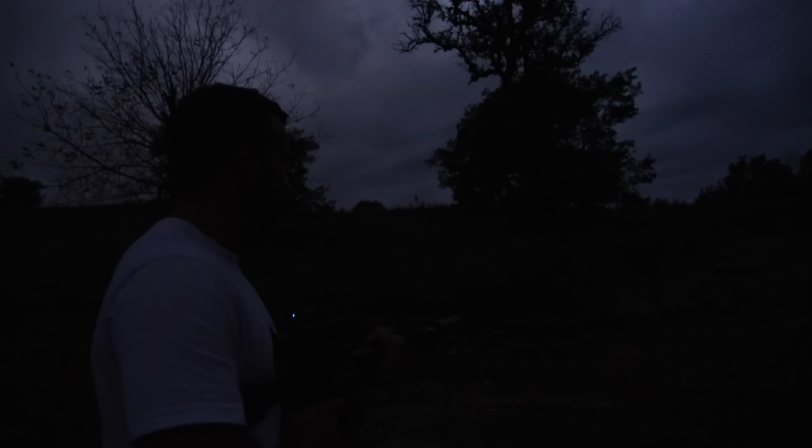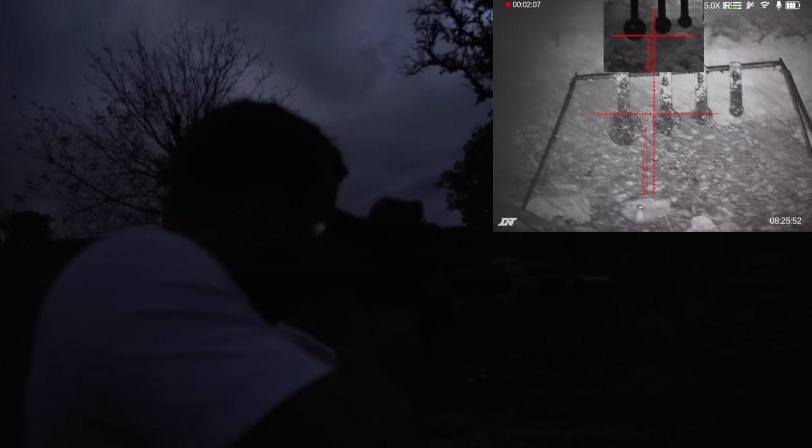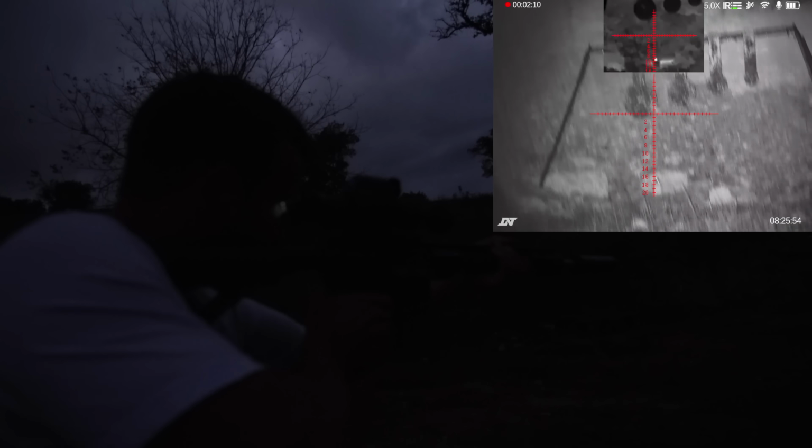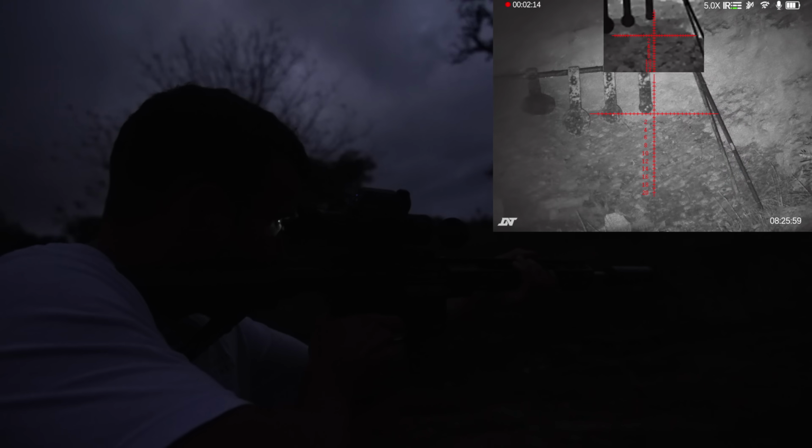All right, enough talking. Let's get back to shooting. Back where we left off, now that the rain has stopped. Let's start with night vision. And again, it's going to be kind of fun doing offhand at 5x zoom here. Try to get that small one here.